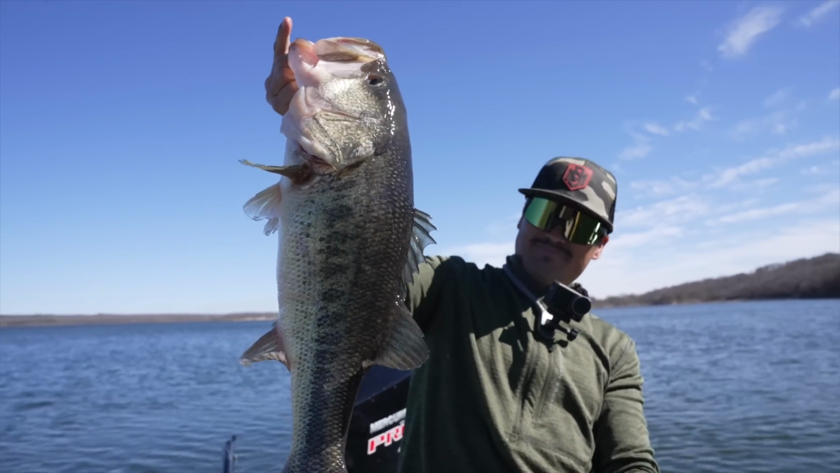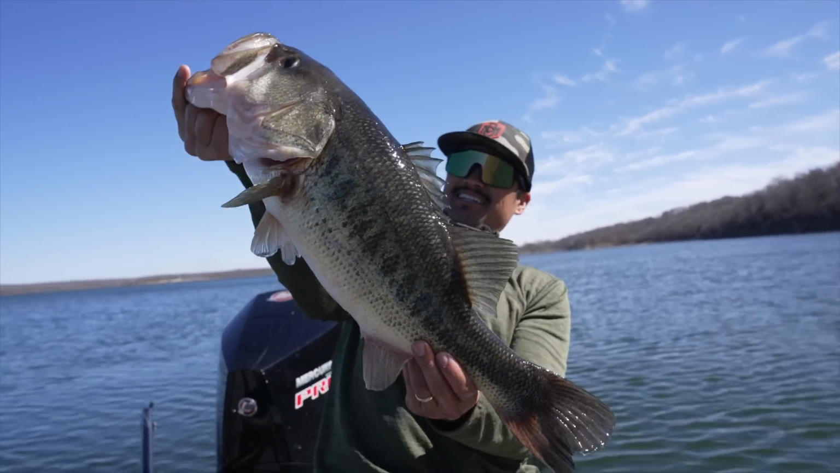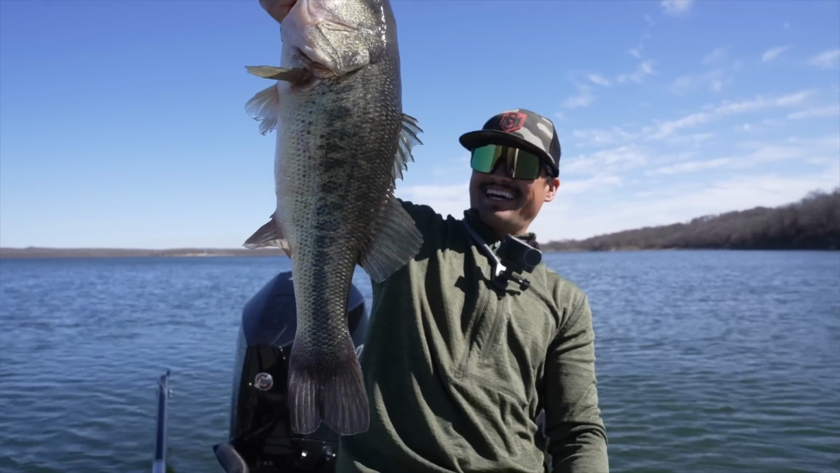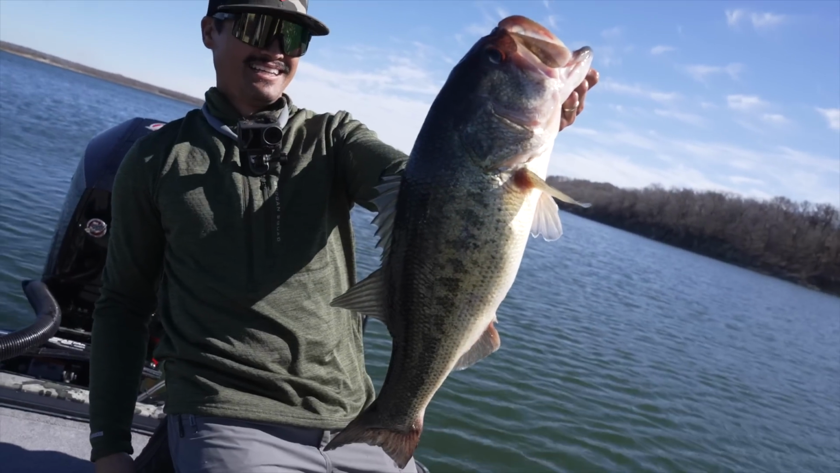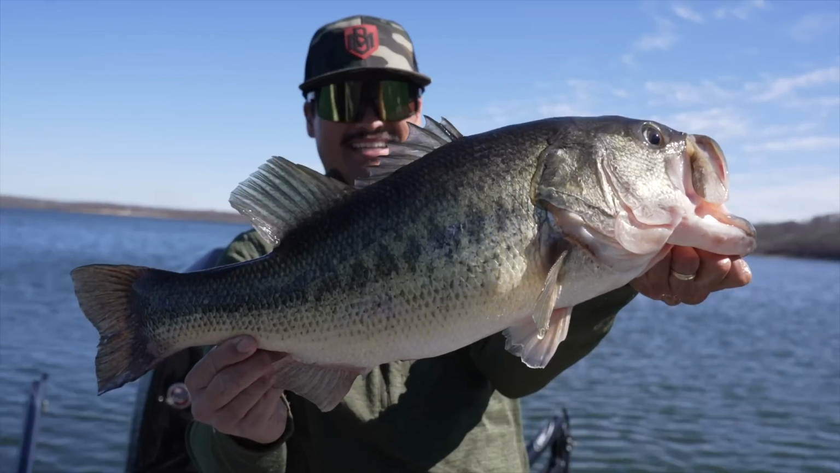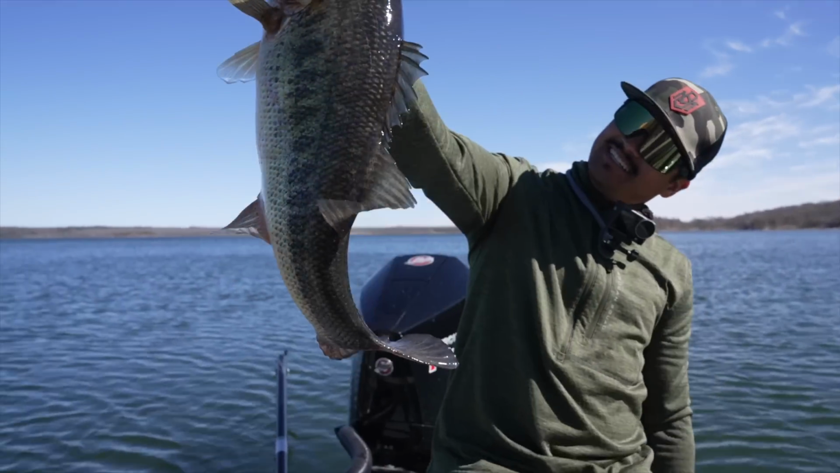Five years ago, that fish is uncatchable. Wow. Giant. That is awesome. Just one big single, corner of a dam. That's awesome. It's a giant fish, dude.